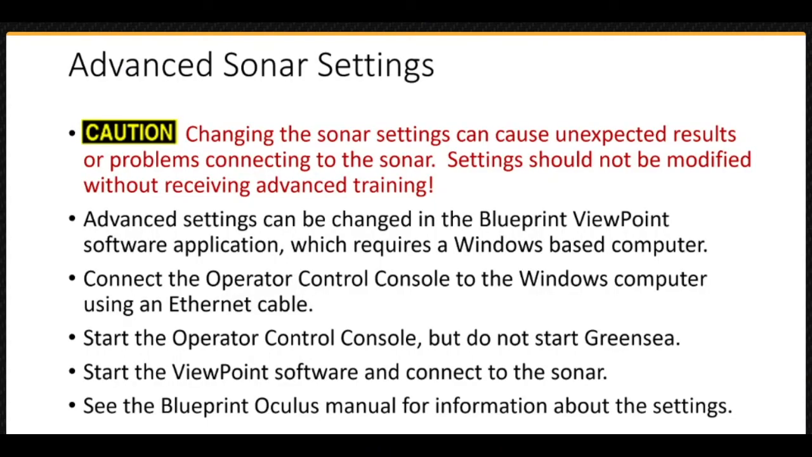Finally, let's talk about changing the sonar settings. First, a word of caution. Changing the sonar settings can cause unexpected results or problems connecting to the sonar. Settings should not be modified without receiving advanced training.